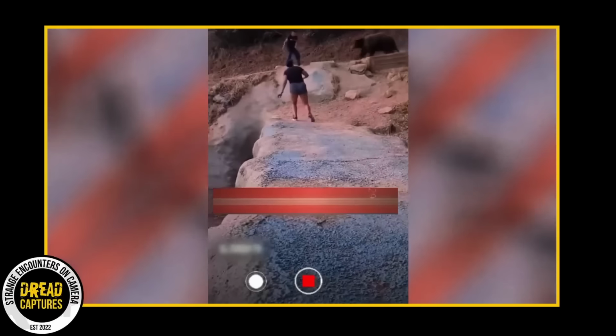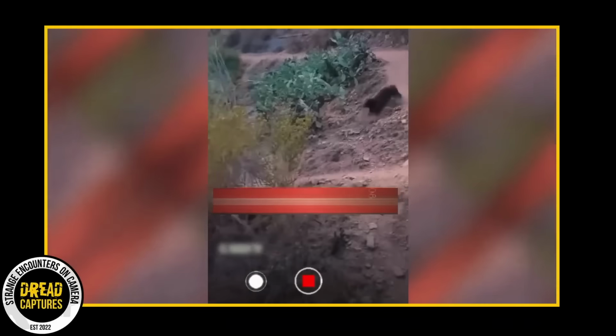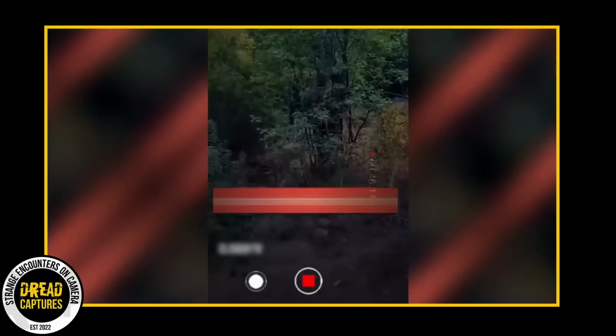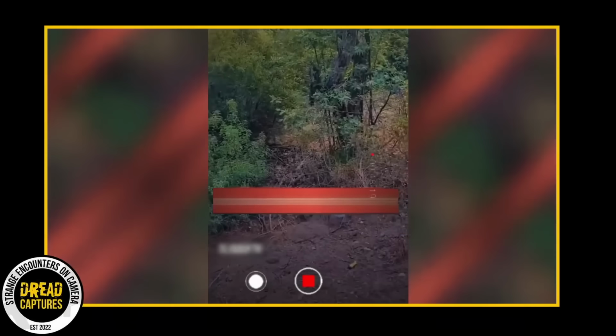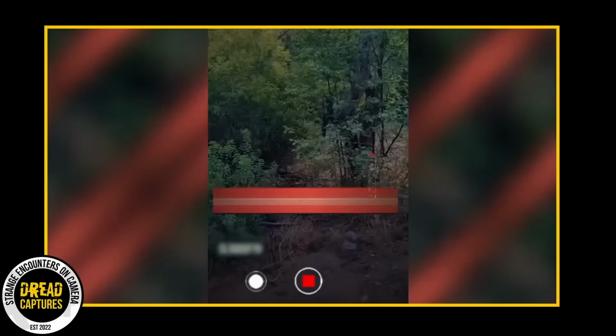But here's the good part. The kid doesn't freeze. He jumps down from the rock and bolts to his mom faster than lightning. Luckily for both of them, the bear doesn't chase. He just runs off and disappears to the left, down the hill, and into some bushes.